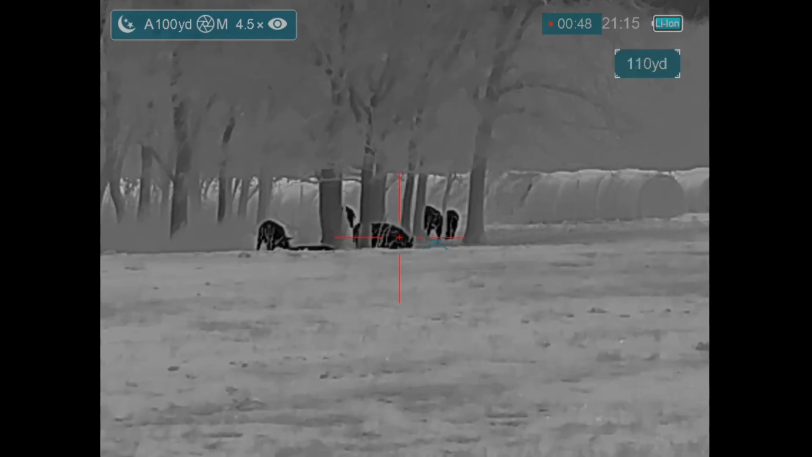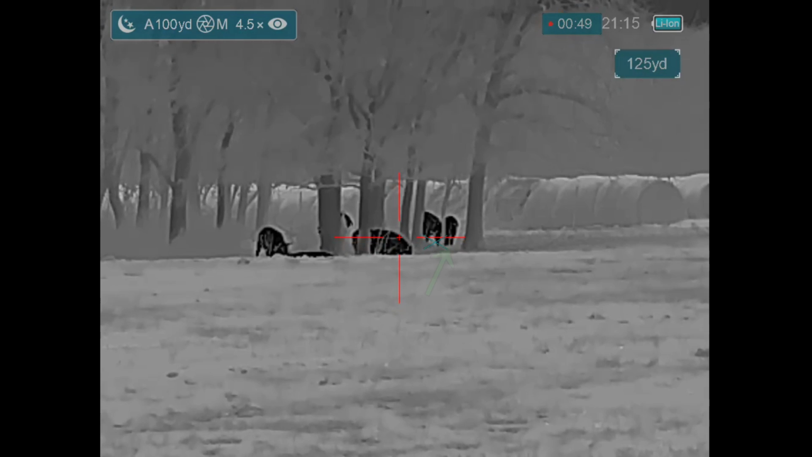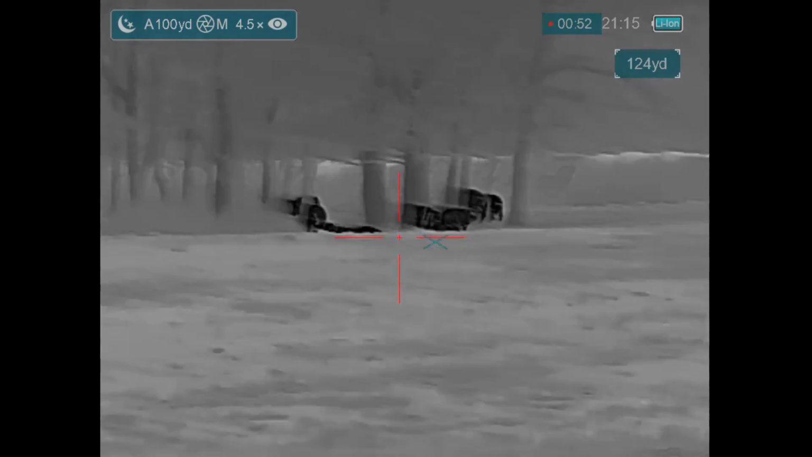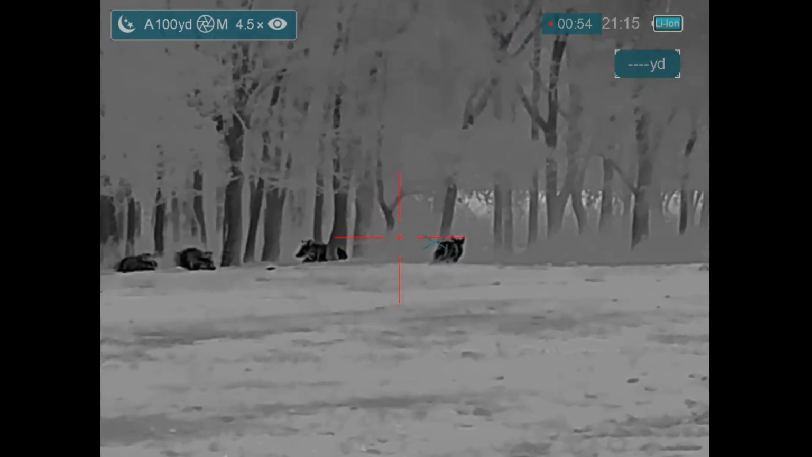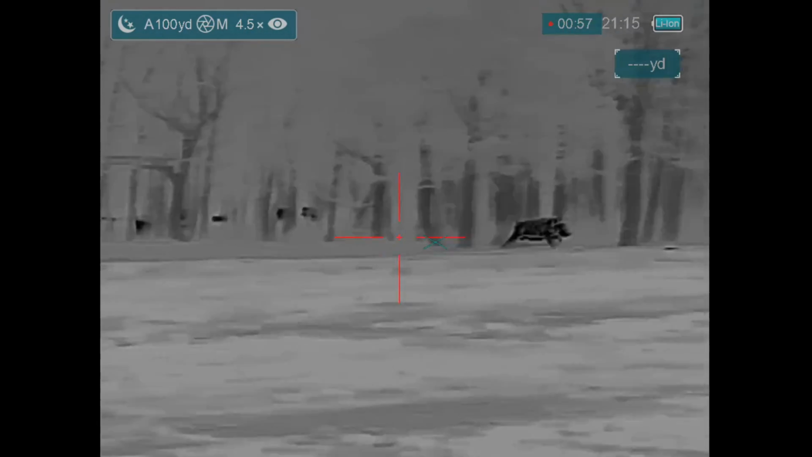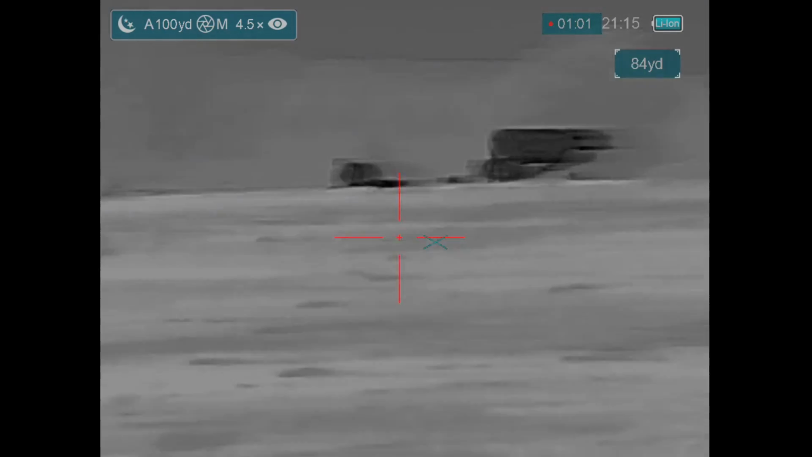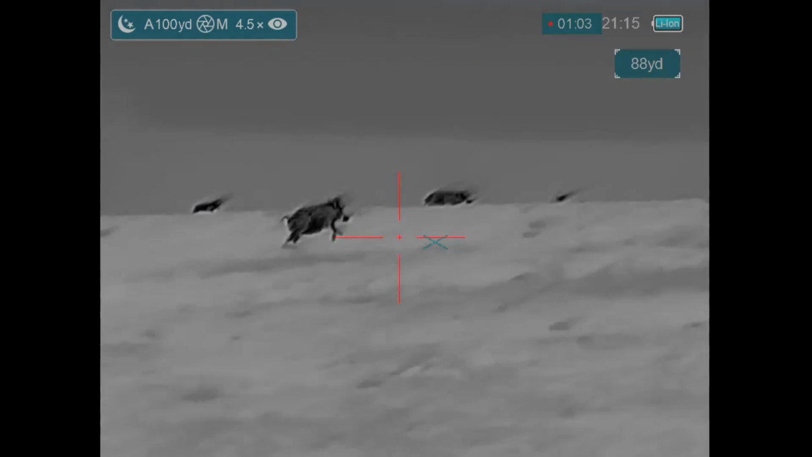Alright, at this point, I'm thinking that Ben is probably going to be aiming at this hog right here, or maybe one of the hogs off to the far right, when in fact we're going to line up on the same hog. 3, 2, 1. That hog goes down. I'm hesitant to shoot into the woods because I don't know what is in the woods. Where are the cattle? Ben connects. Oh, they're running the other way.